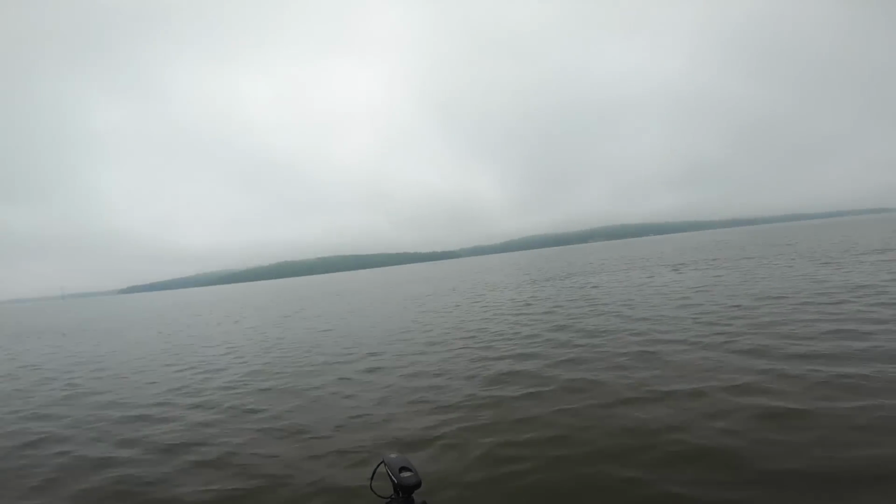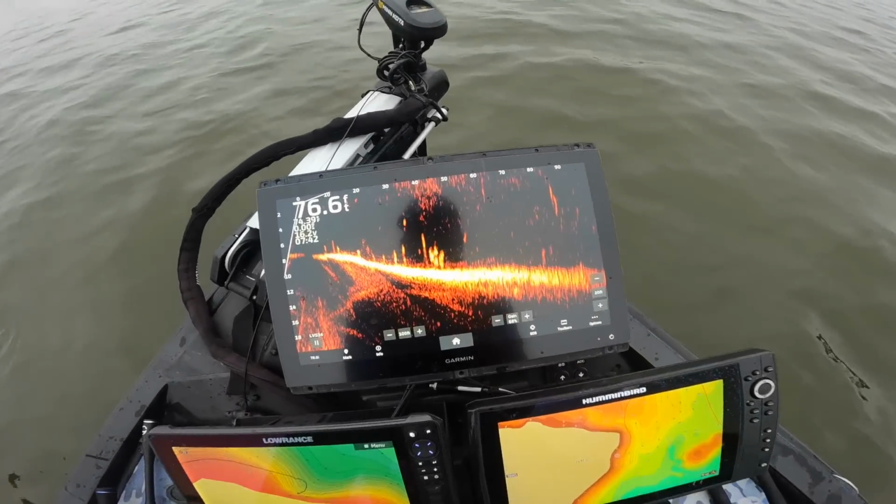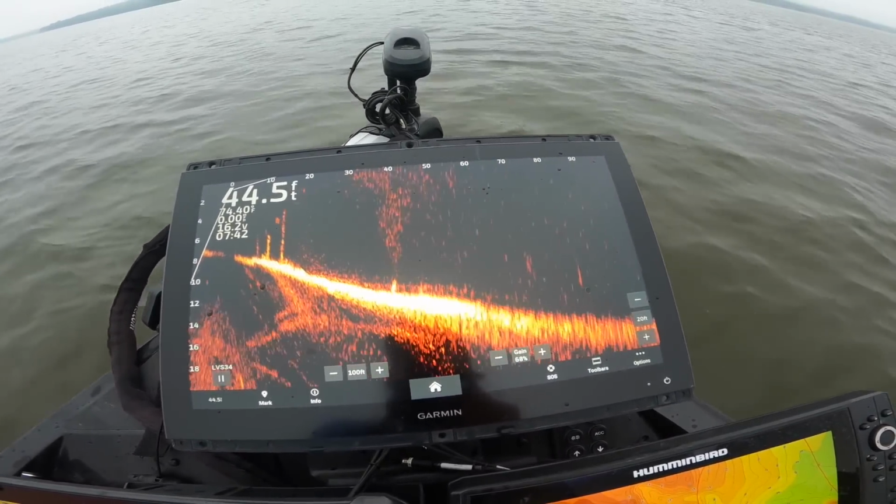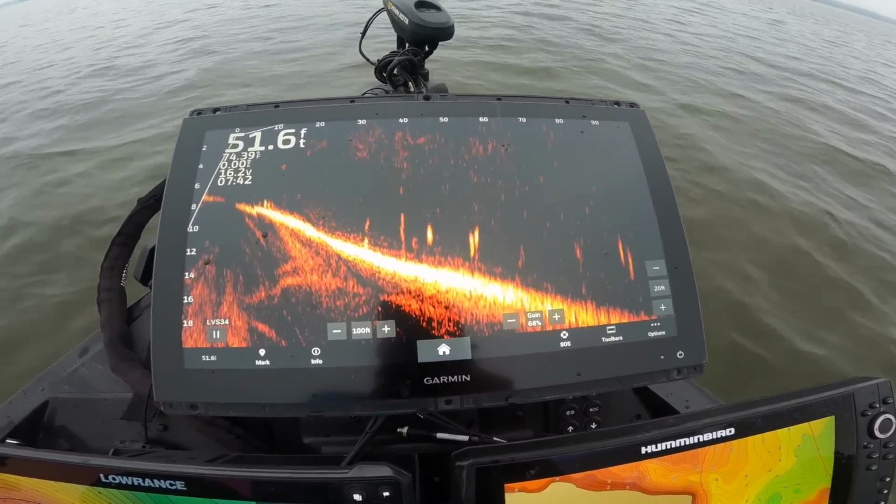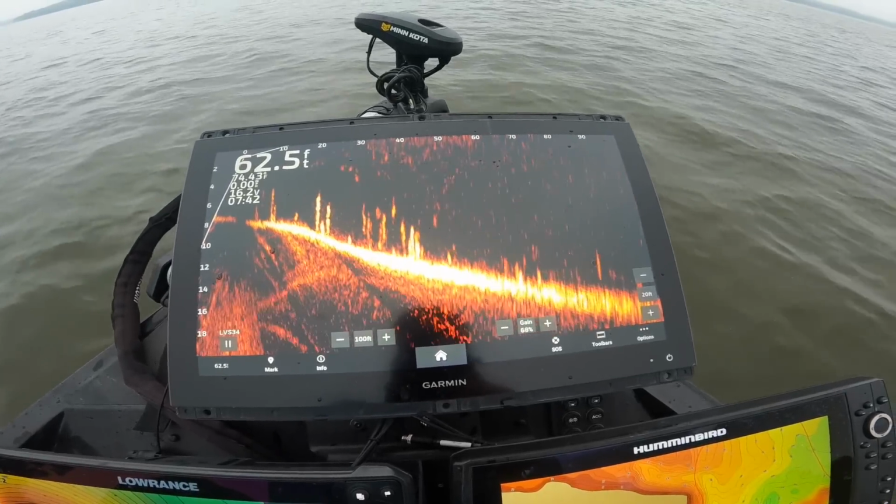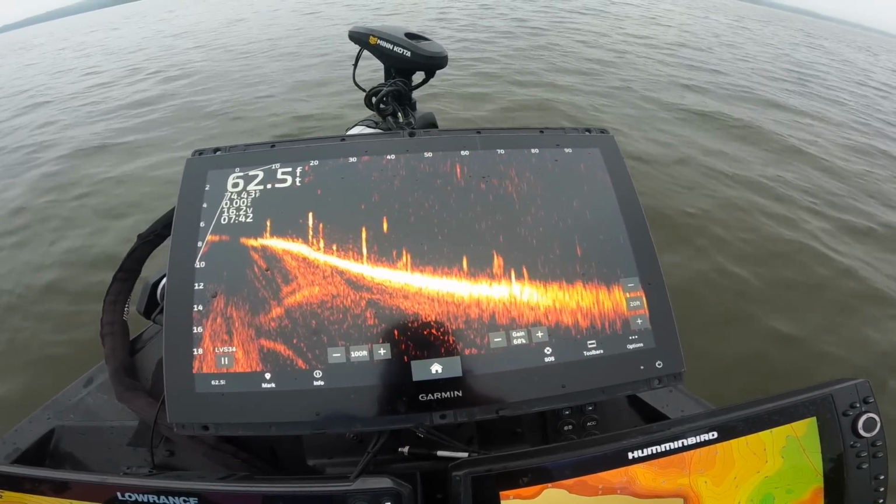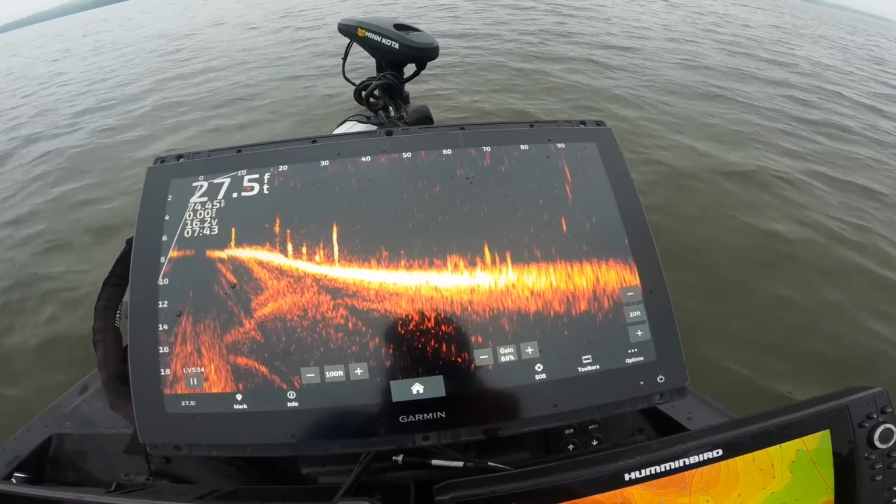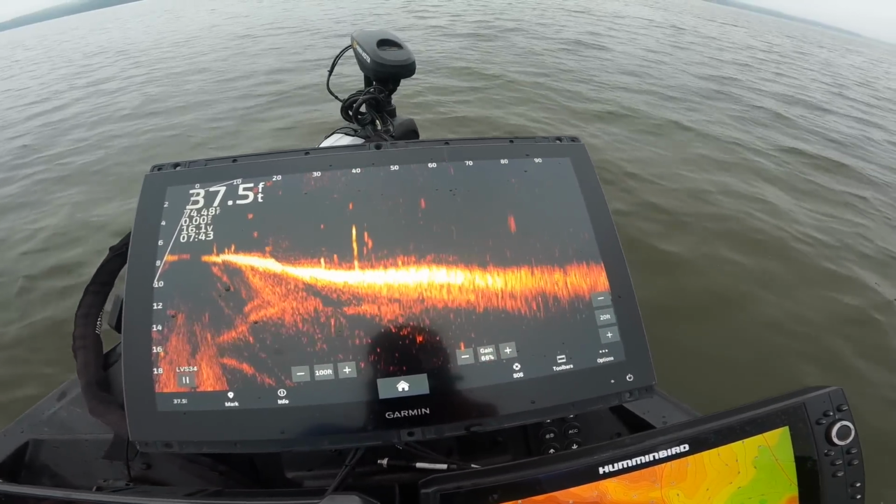Let me show you guys what we're looking at on live scope. You can see that group of fish there on the bottom. Group of fish out there. I mean, some of those might be gar, but definitely not set up like it. There must be a bunch of shad spawning around that point. That's probably what some of these flickers are on the bottom. Definitely a lot of big bass with them though.